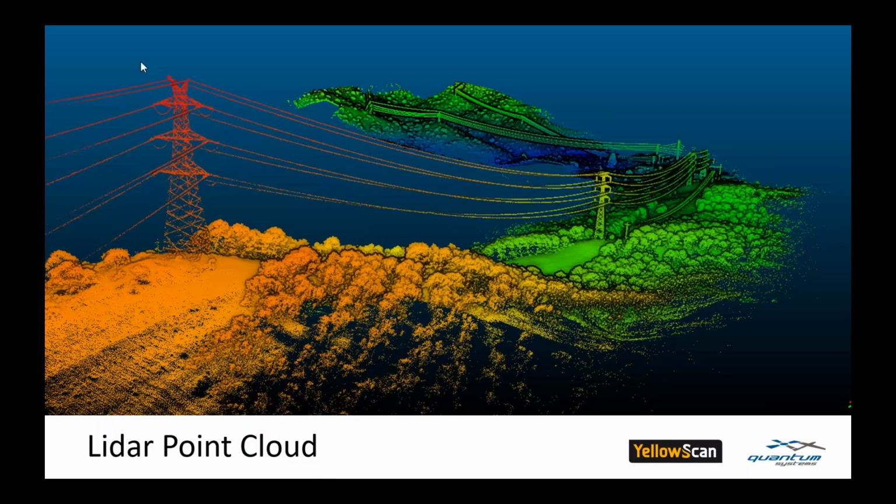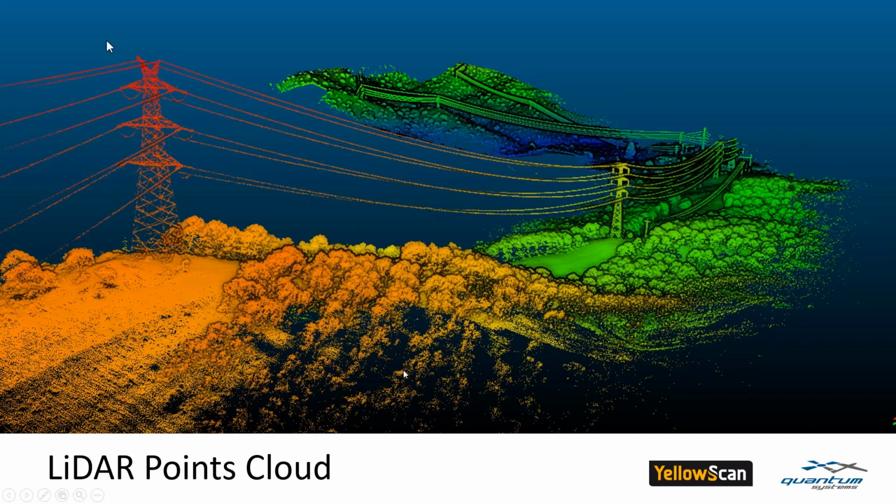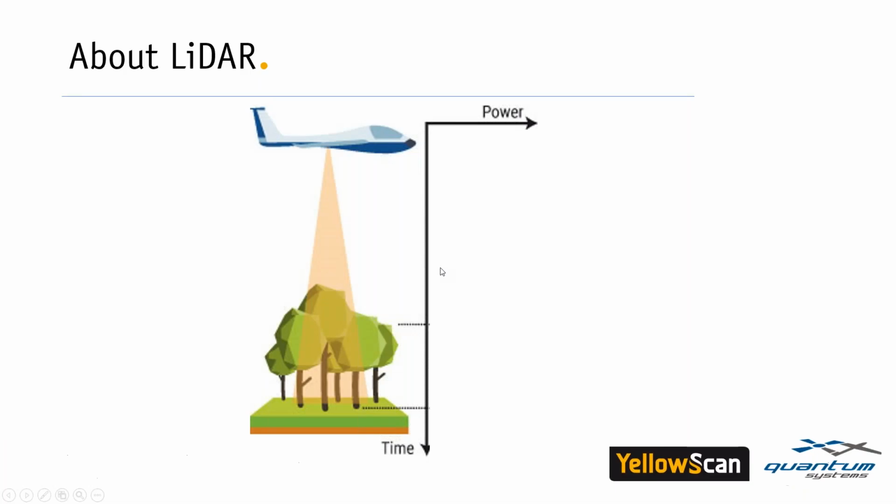Now it gets exciting. Let's talk about LiDAR. Julien, please explain some technical details to the audience. Thank you, Martin. Yeah, we say we made the survey with a LiDAR, but what is a LiDAR? Will you explain briefly for the people who don't know yet what it is?